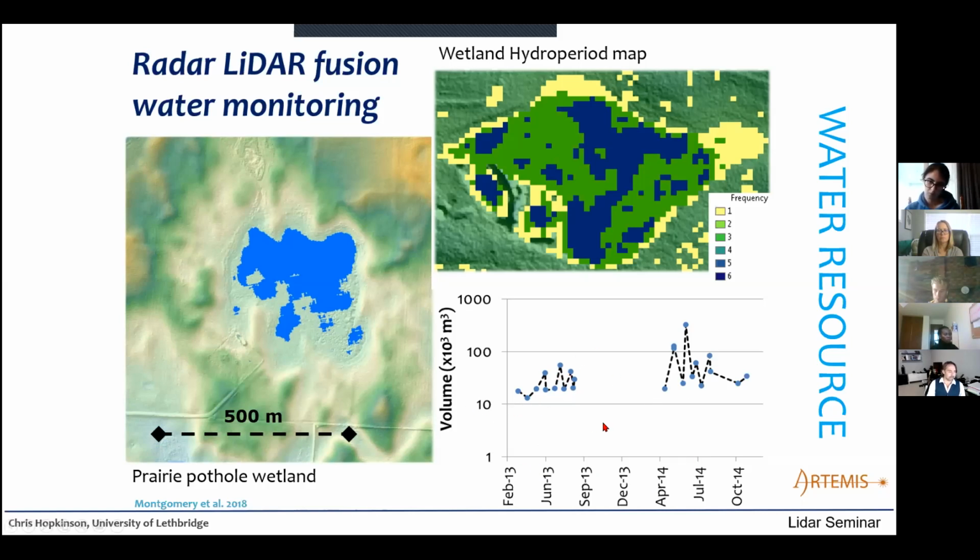So these are not mainstream applications at the moment, but this is kind of where we're at. I've illustrated the start of lidar for water-based flood risk assessment, and where we're at today is the fusion of lidar with other technologies for water resource monitoring.